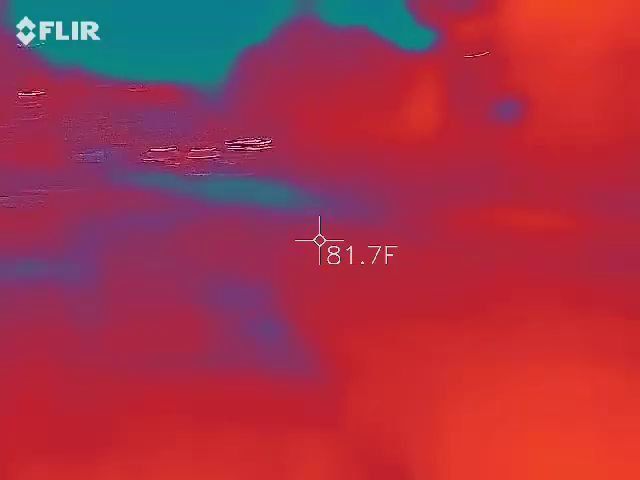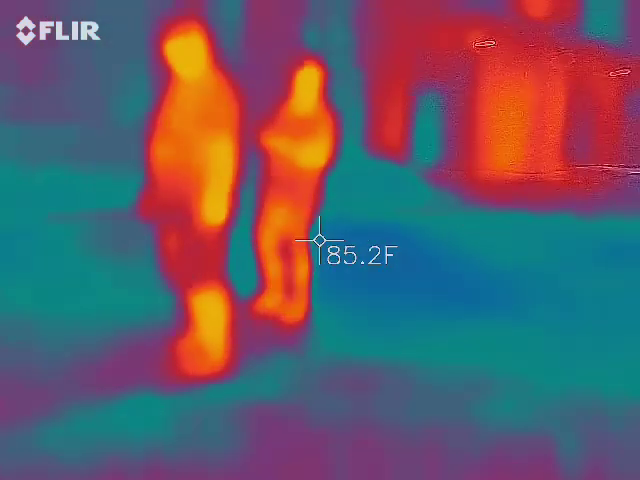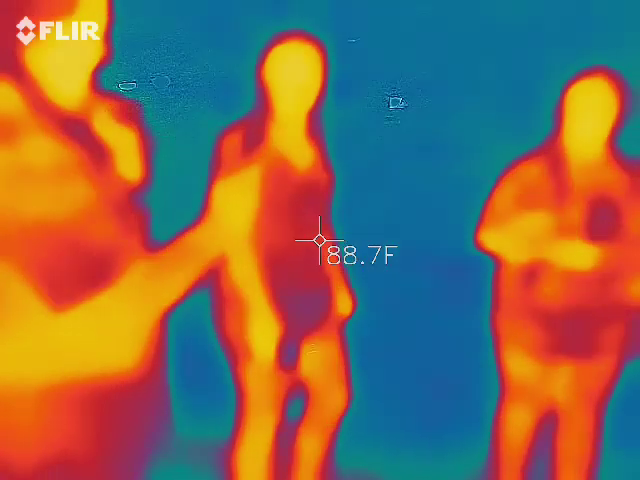Whoa! It's coming up something. Of course. Oh, yeah. It's like all the way up to the red.